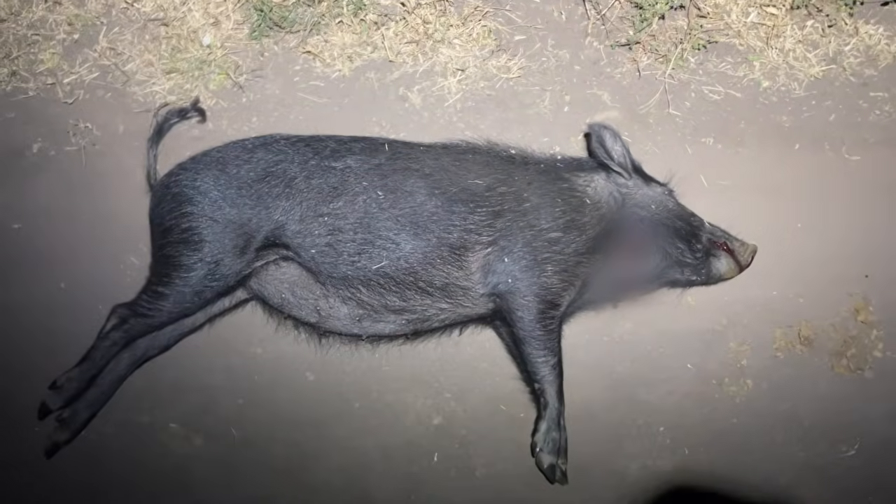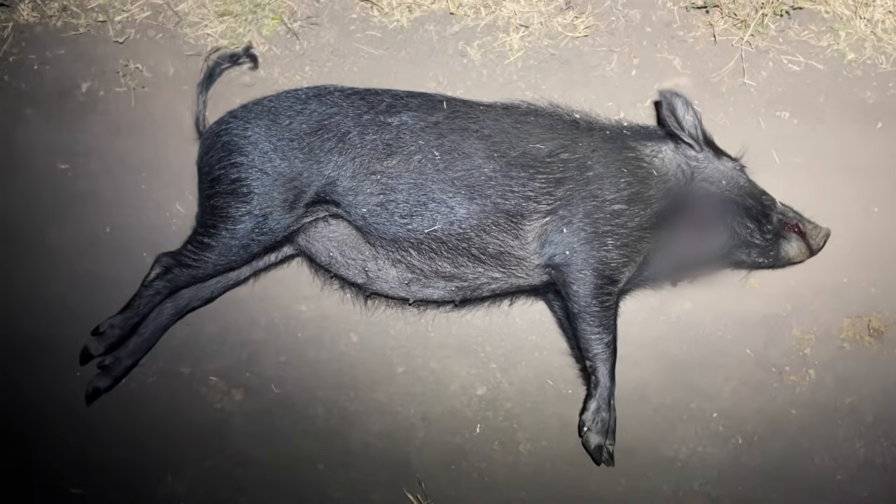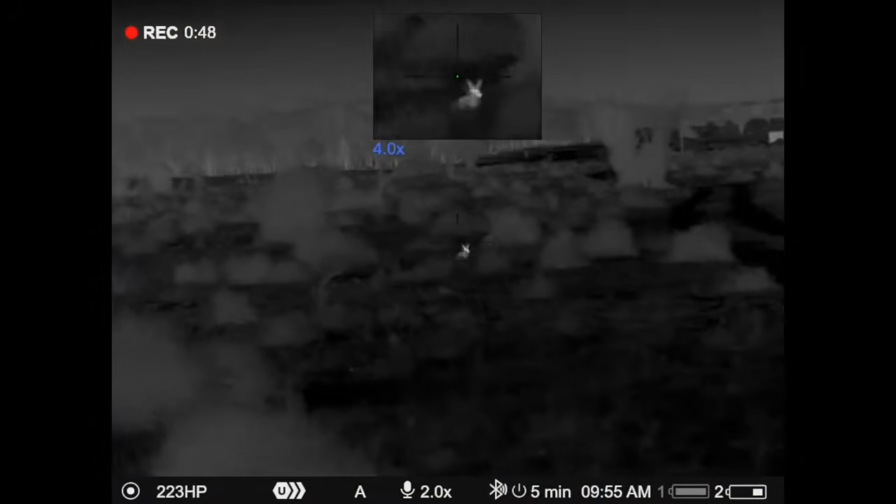So anyway, got this fella, and yeah, we'll go and see what the other one is. Take out the hindquarter for a bit of meat.